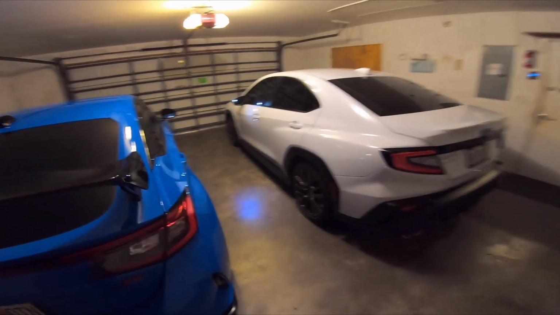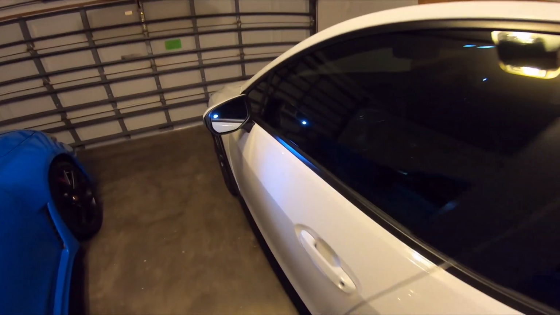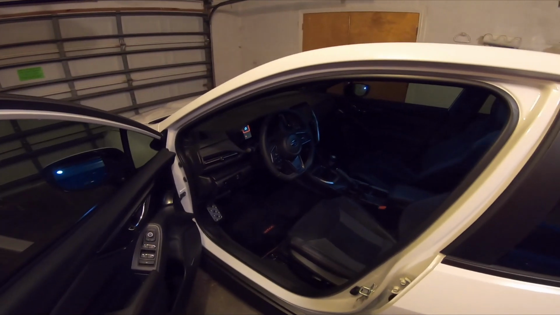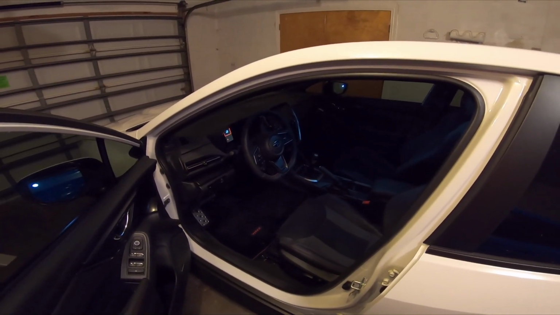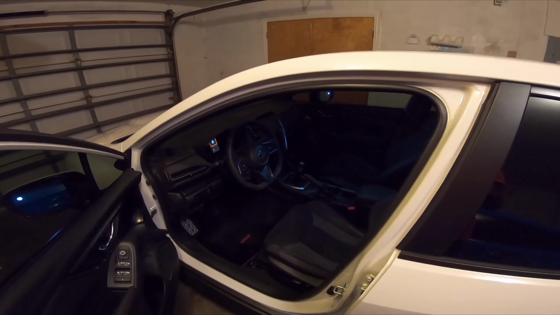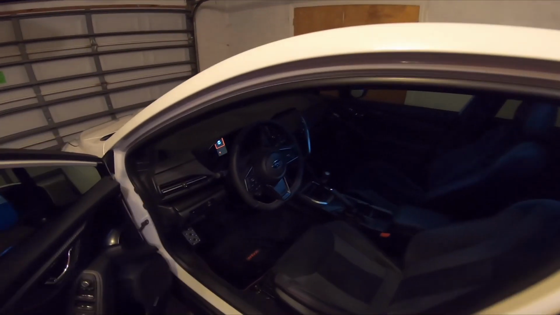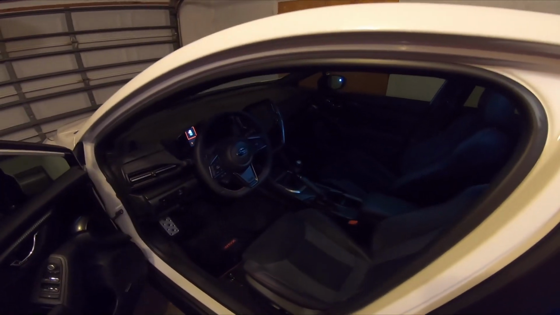All right, guys, getting ready to go do a POV drive in our 2023 Subaru WRX Limited. I'm just gonna take it on a quick drive and see what it feels like to drive at night, because I rarely ever drive this at night. So I'm gonna bring you along and give you a real-time, real feeling, vibe of what it feels like to drive this car at night. So without further ado, let's go.